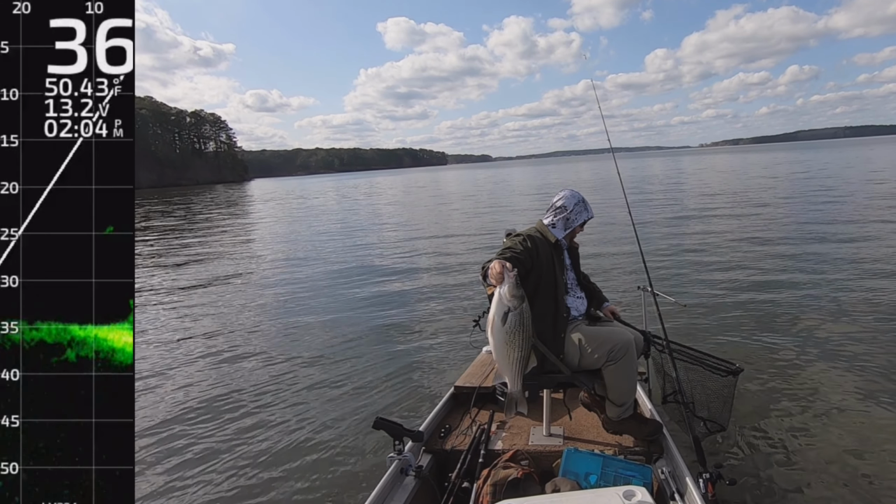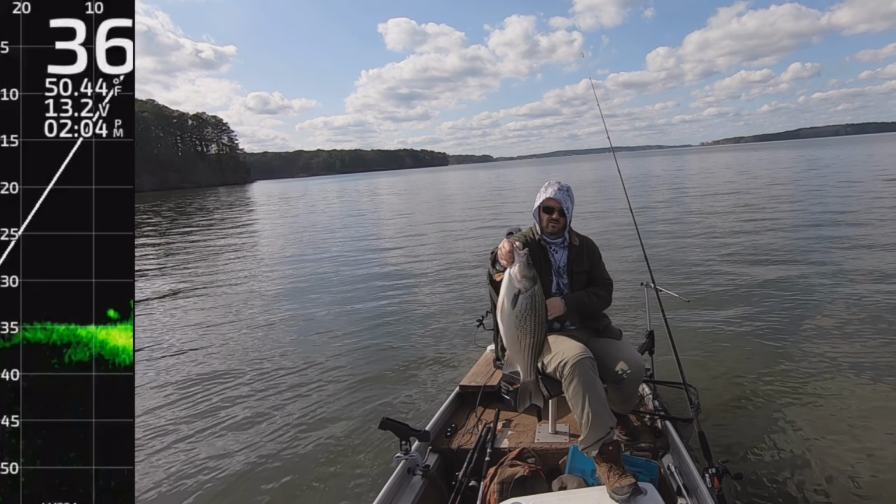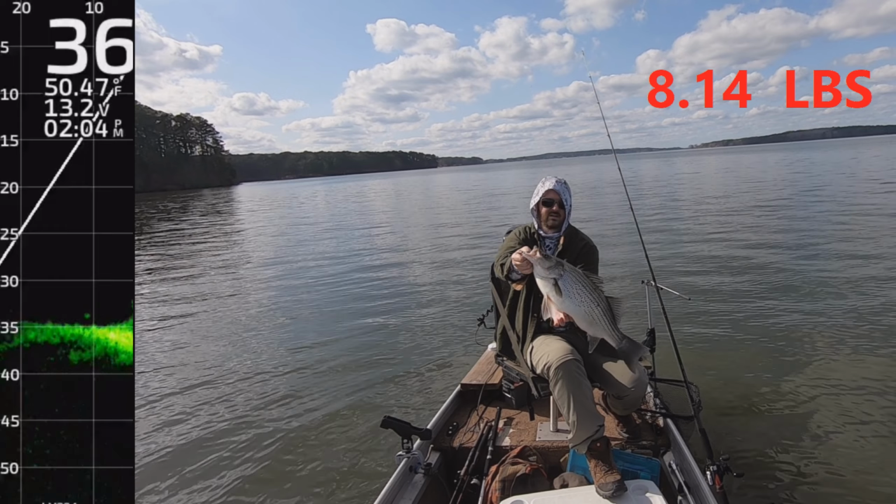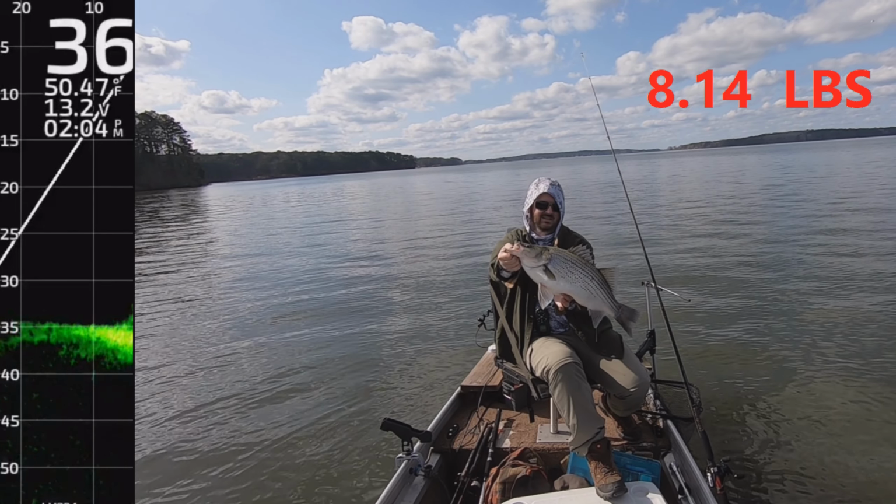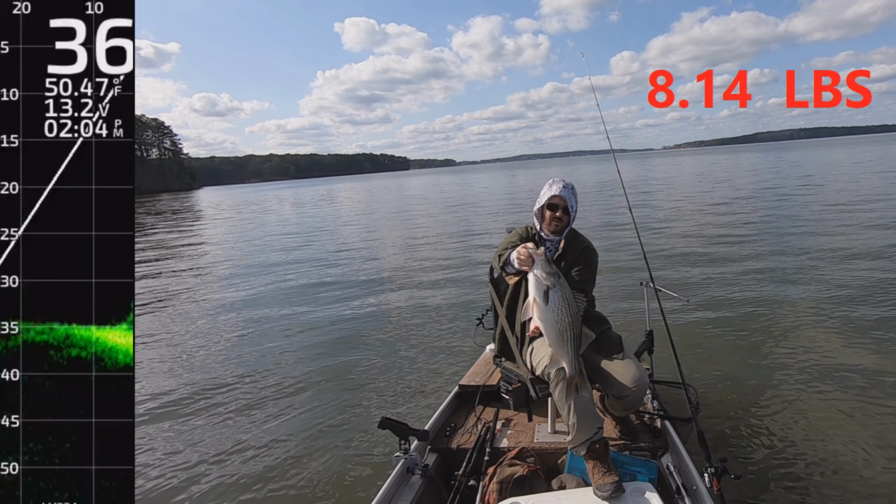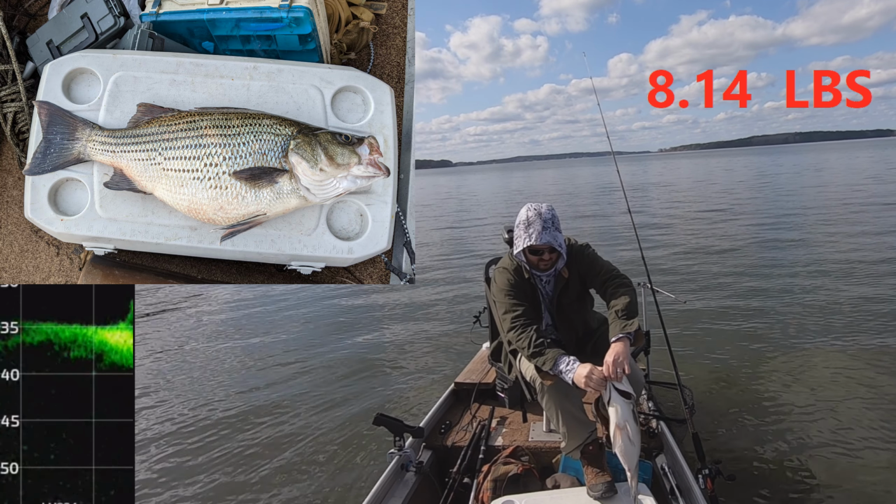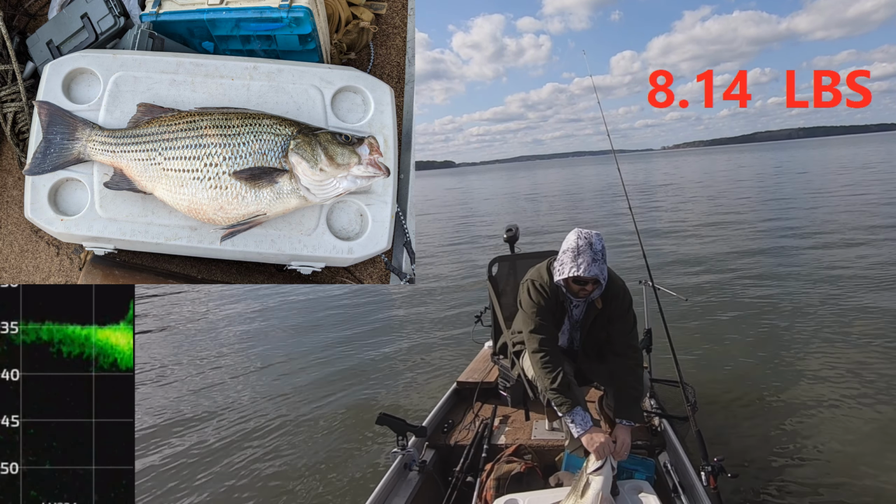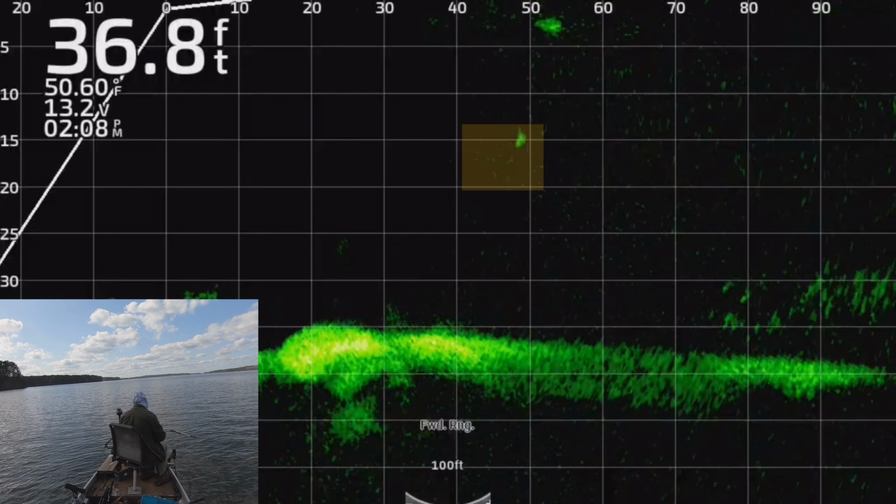That's a big one. These things are stocked and they're sterile, but when I kept this, I keep these fish, I eat them, 8.14 pounds. That's a big one. When I filleted this fish, it was full of eggs. I know they're sterile, but this one was, like I said, just full of eggs. That's a big fish, and there's so many of these down there.